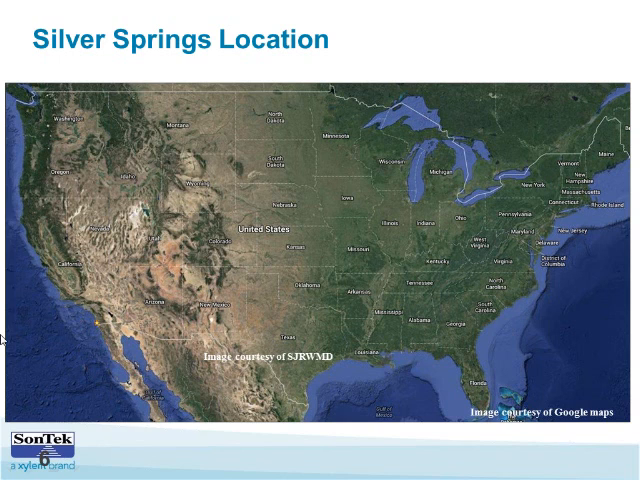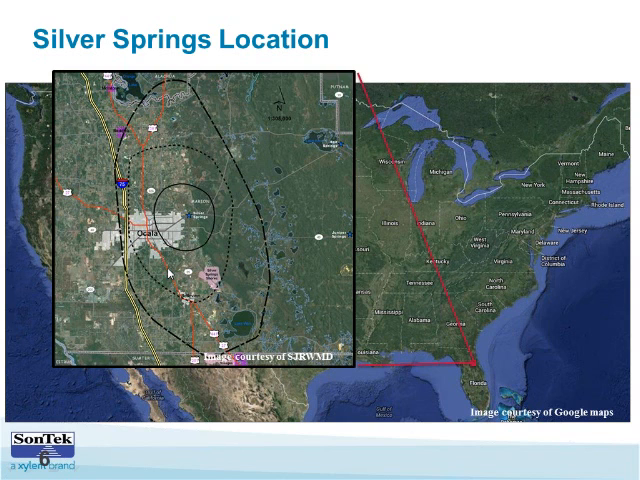So here's just an overall view of where they're at. Here's the United States, and they're located here in northeastern Florida. And this is actually a blow-up of Silver Springs, an area where they'll be working, which we'll be talking about today. And it's near Ocala, Florida.